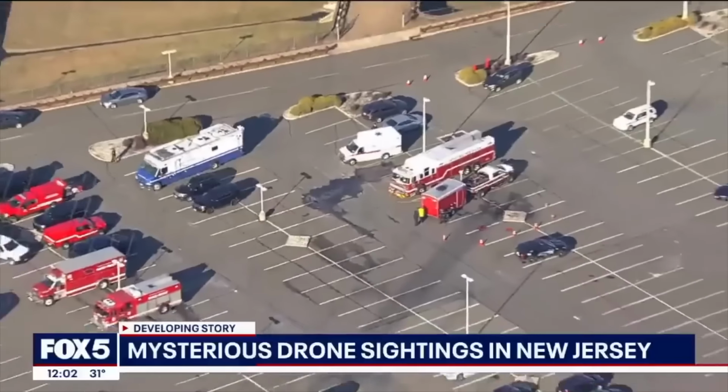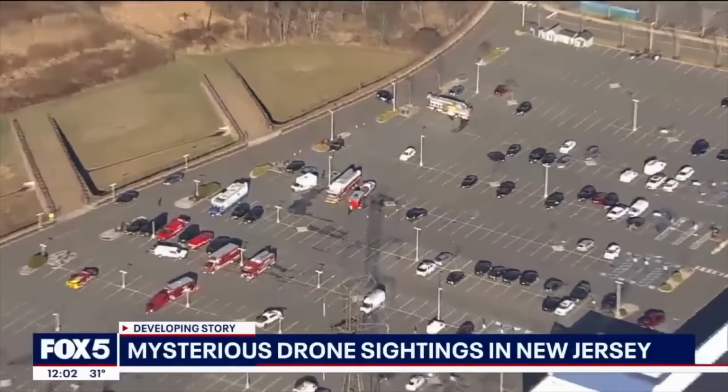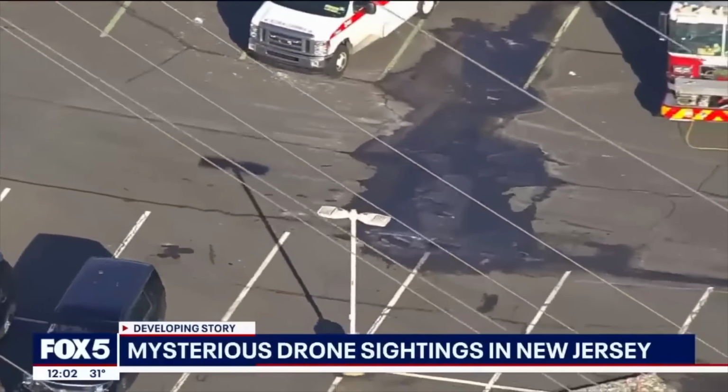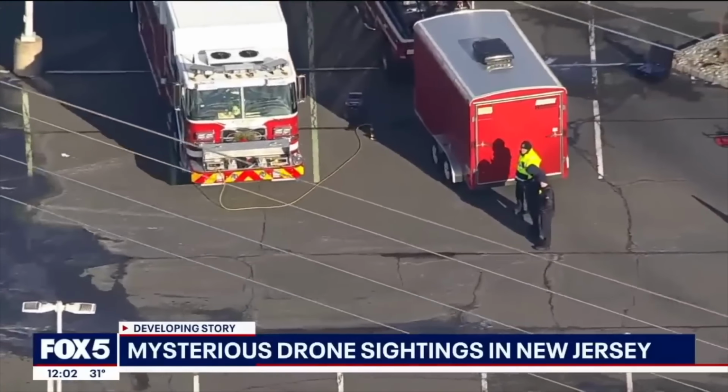The footage from above shows the active response at this plaza, with emergency vehicles and curious onlookers gathering throughout the morning. In some cases, experts have suggested that what people are seeing could be legally operated unmanned aircraft. However, today's reports seem to be adding to the growing sense of mystery. Despite the heightened attention, the FBI has stated there is currently no evidence to suggest these drone sightings pose a threat to national security. Local officials, however, have promised to provide more details this afternoon. As we await an update, the questions and frustrations among residents there remain palpable.